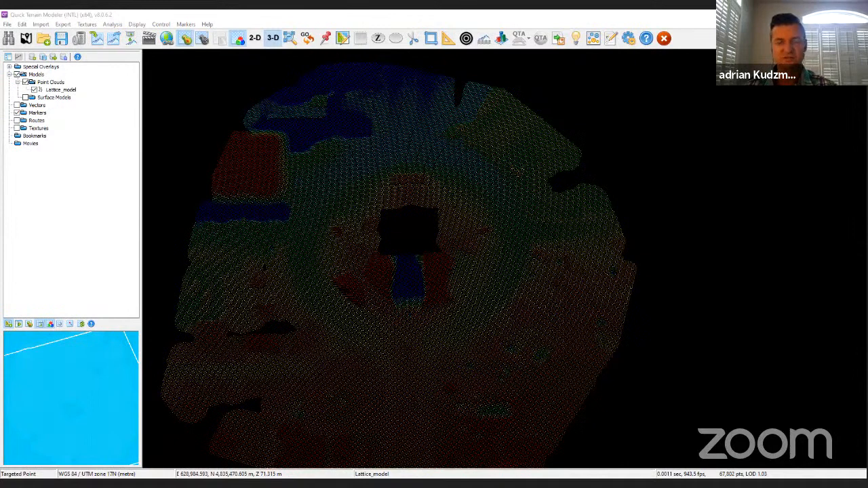Not sure, Jamie, is this the point cloud data that you guys see on the screen right now? I'm not sure if I'm sharing the correct screen. Jamie, you gotta unmute. I'm seeing the DSM at the moment. Oh, sorry. Oh, good. Okay.